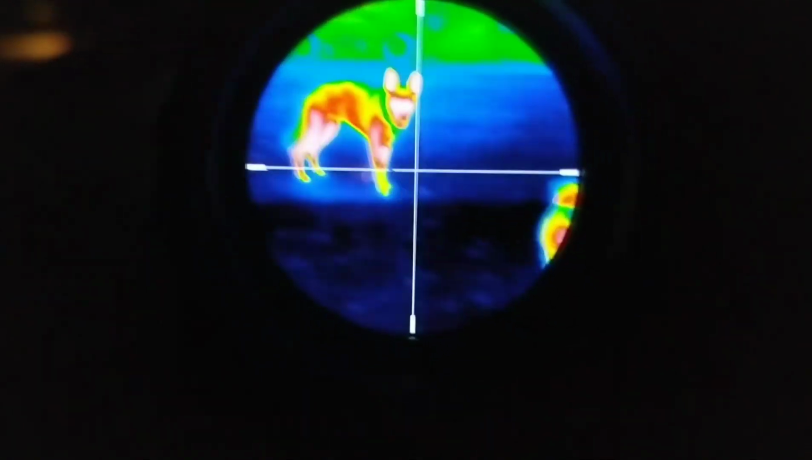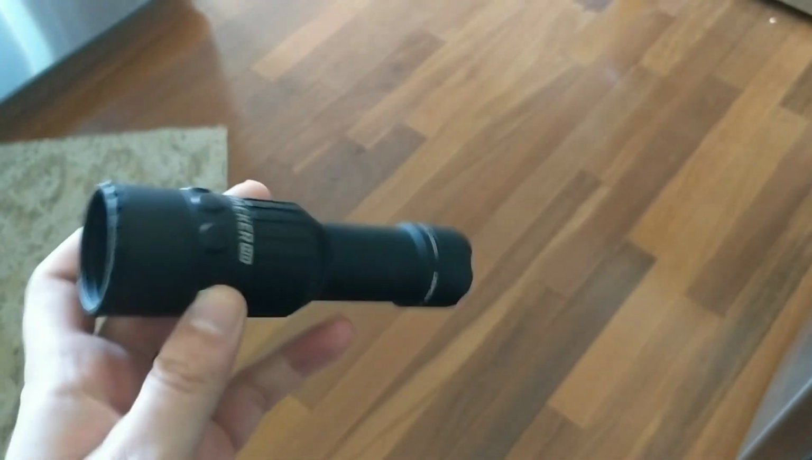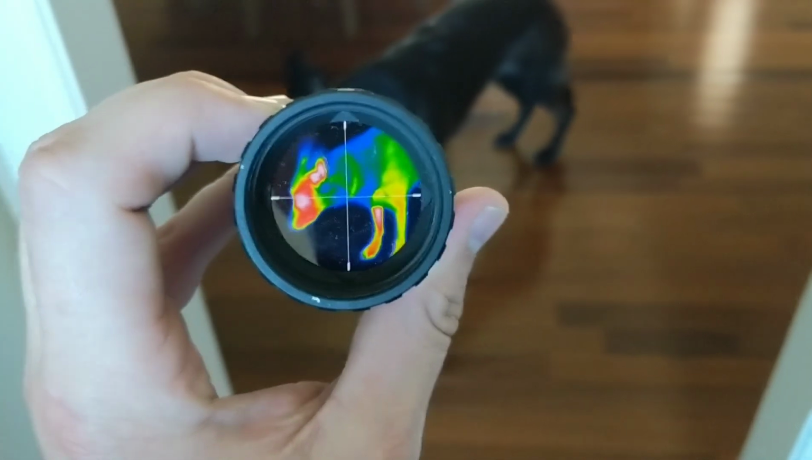Hope you guys can pick that up. Check on that exhaust pipe. Yeah, burning red. Pretty cool. Well, there you have it, guys. The Leupold LTO Tracker HD. And just to let you guys know, it works the same during the day as it does at night. I know there's a little reflection on there, but